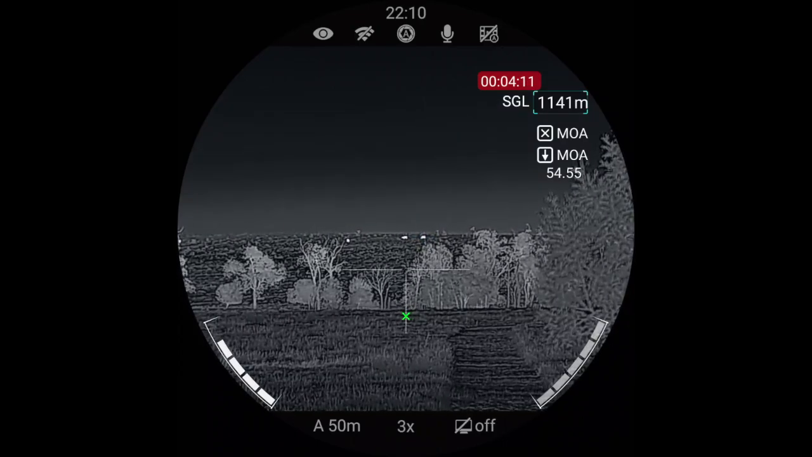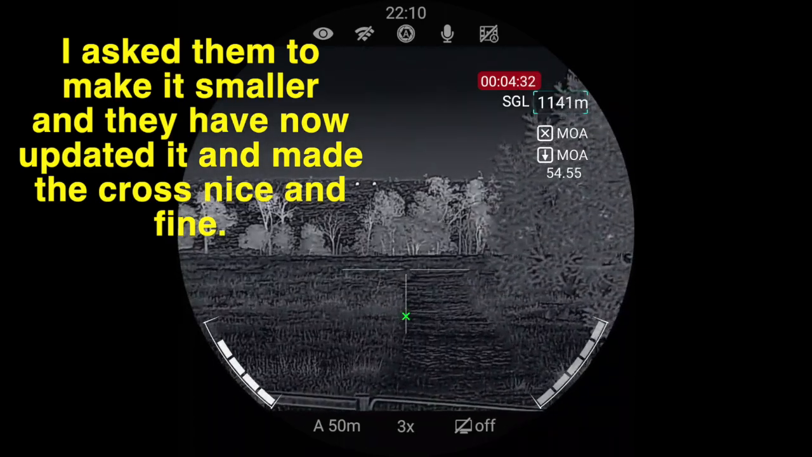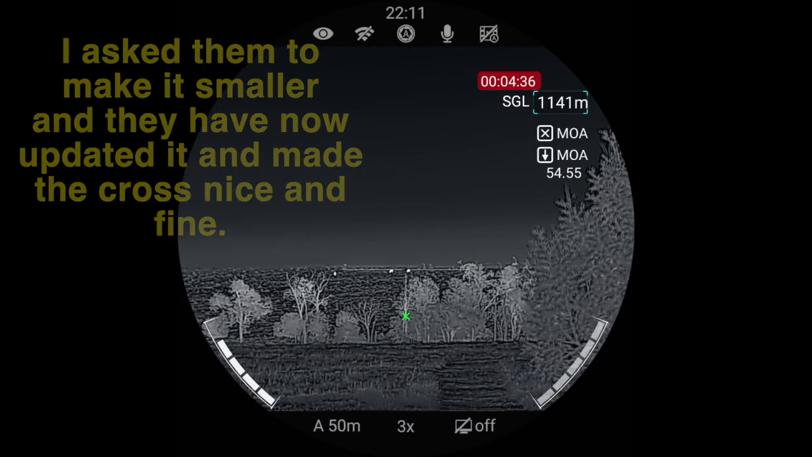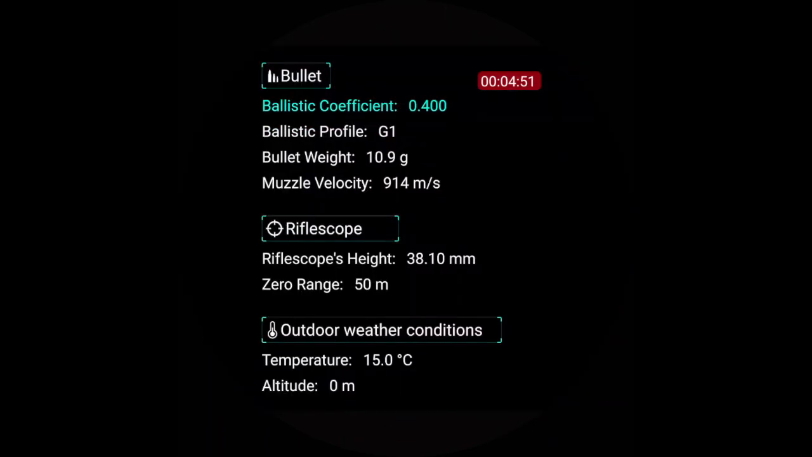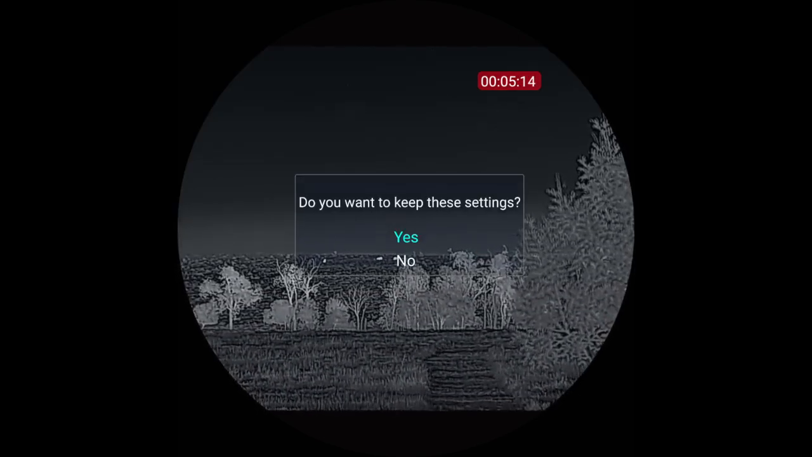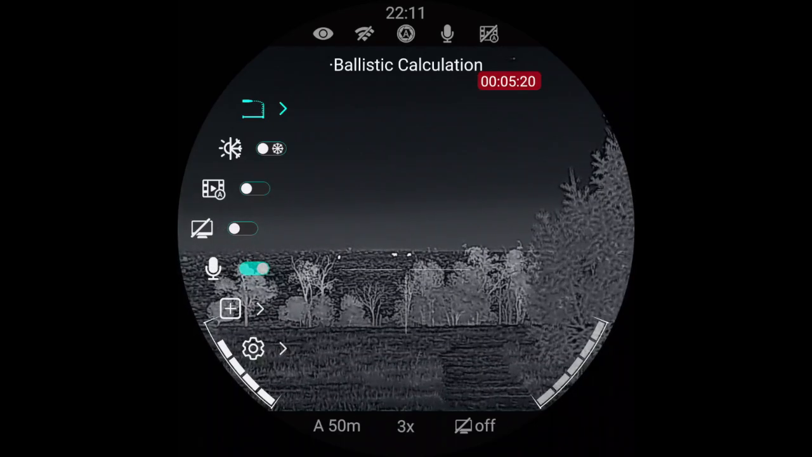Now that's one thing I hope they'll change in a firmware update, the thickness of that cross. It is way too thick, because otherwise it just covers up too much of your target. So anyway, I'll get out of that. You can go through, change your parameters. So, do you want to keep these settings? Yes. Okay, so if I go back into the main menu,